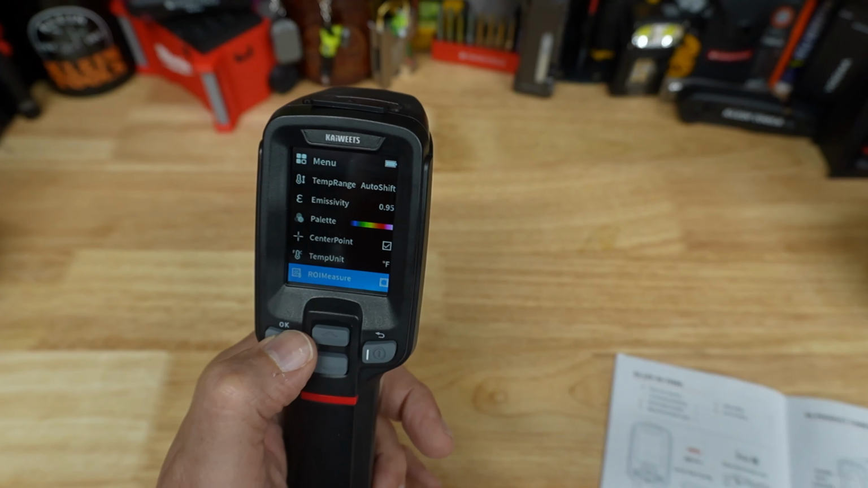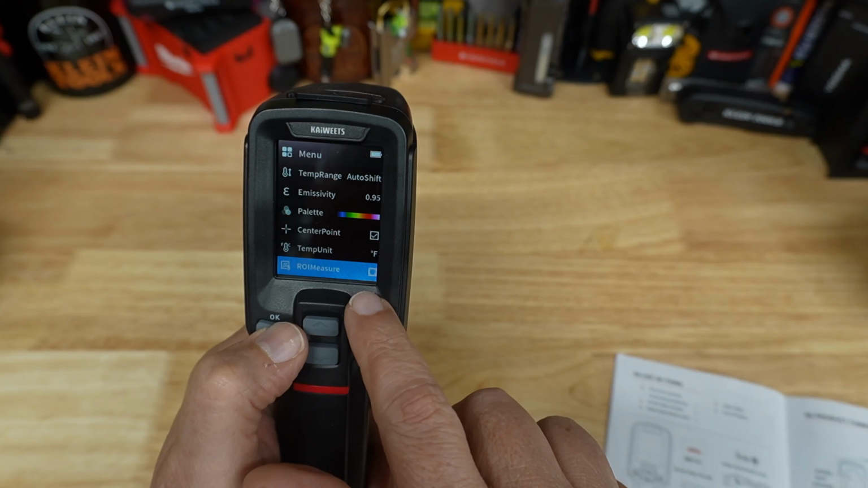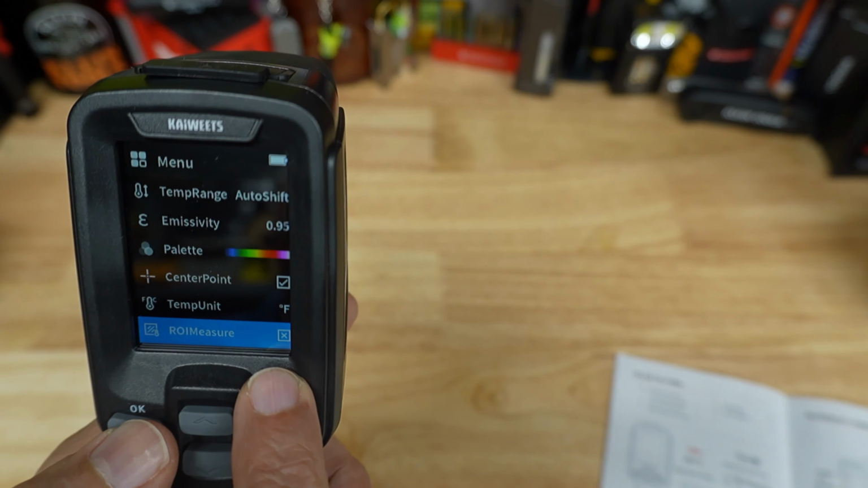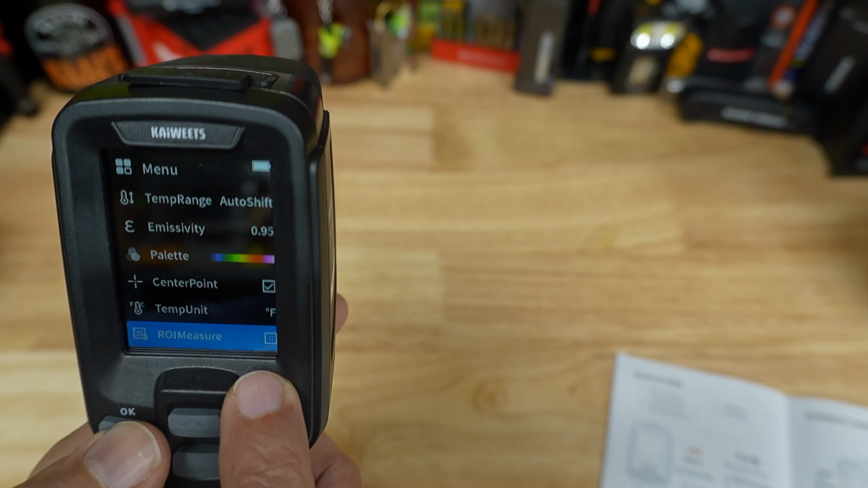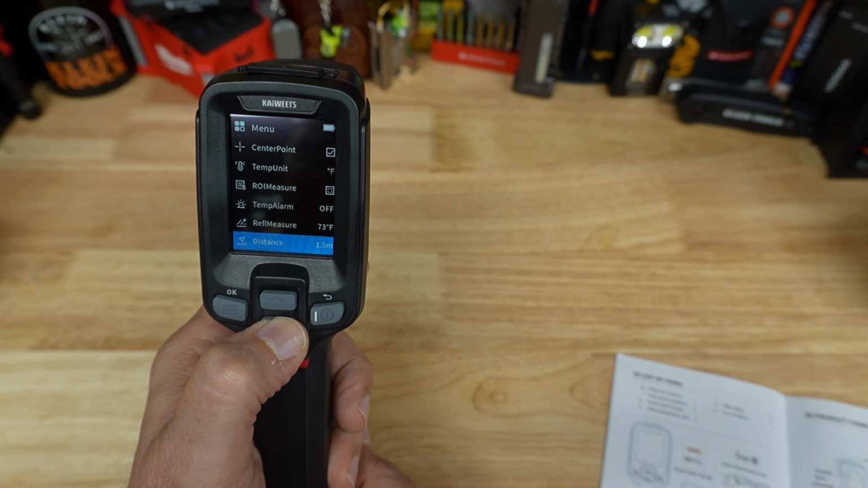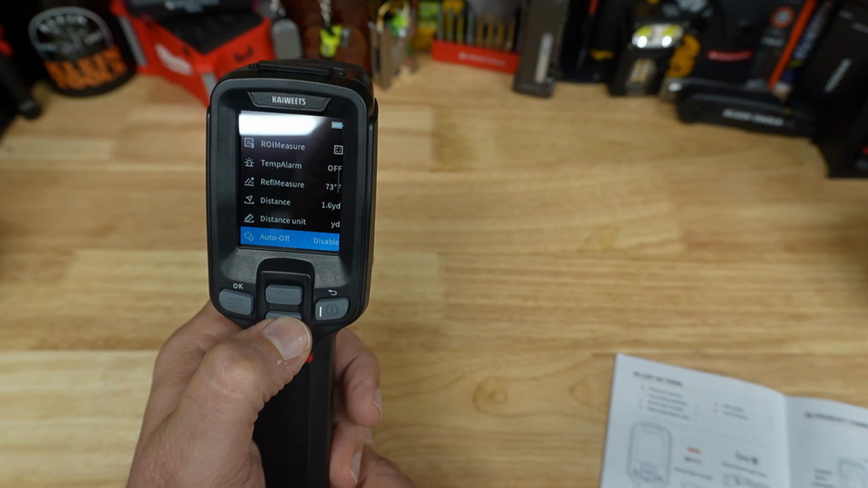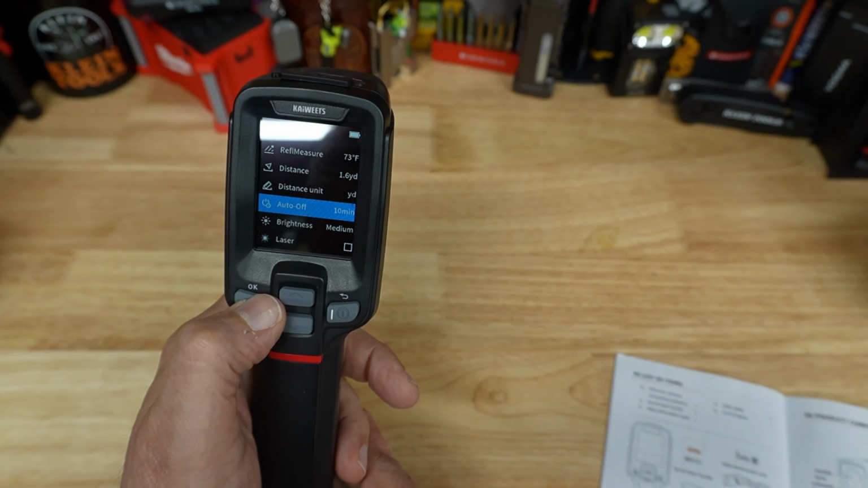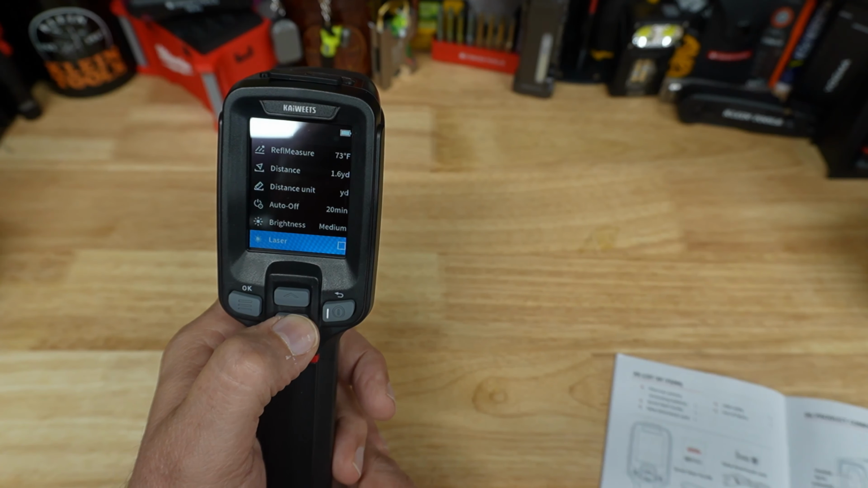ROI measure. This is where you want the thermal camera to actually register. If you'll see this bar, this light here, this is on full screen. This is a small screen, medium screen, and large. So let's keep it on medium. Ref measure, I really don't know what that is. The distance, I've got it set at 1.5 meters. Distance unit, you know what, we can change that to yards. Auto off. Click OK again. I'm going to set it for 20 minutes. Brightness is on medium.